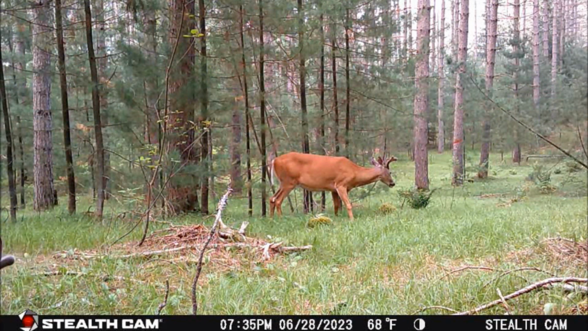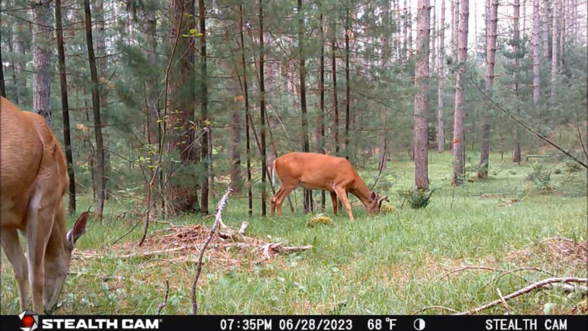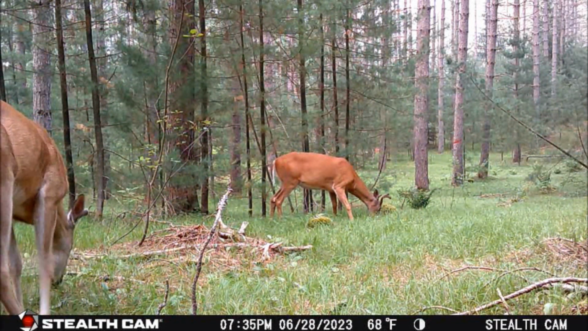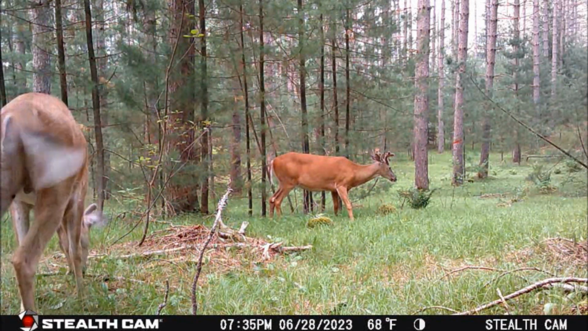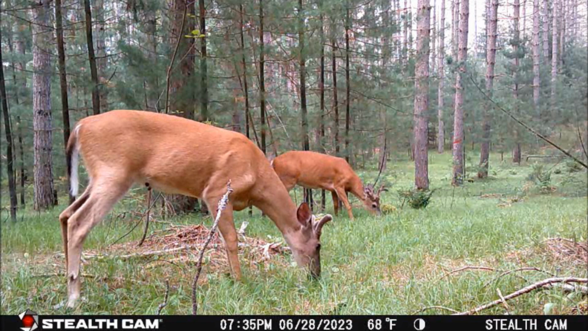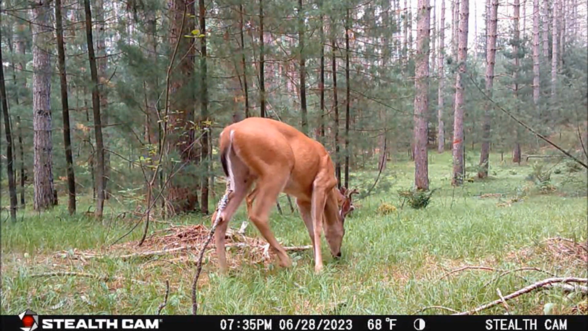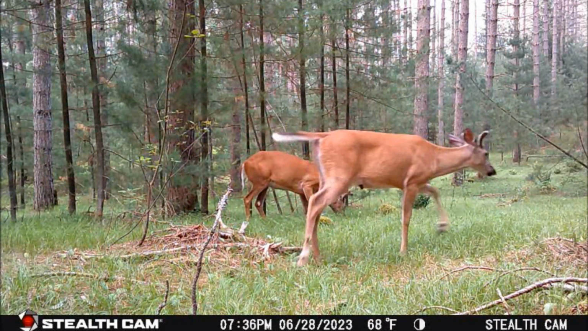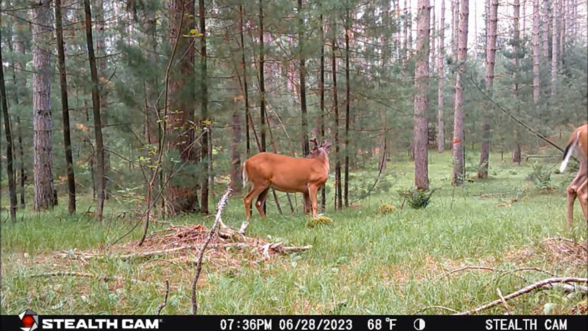Then slowly, starting in the left-hand foreground, another 4-point buck cautiously started to feed and was slowly moving in the direction of the 6-pointer. But he changed his mind and stayed out of the 6-pointer's immediate area. Finally, both moved away. Wow, now that was a lot of action on the ridgeline in about an 11-minute span of time.